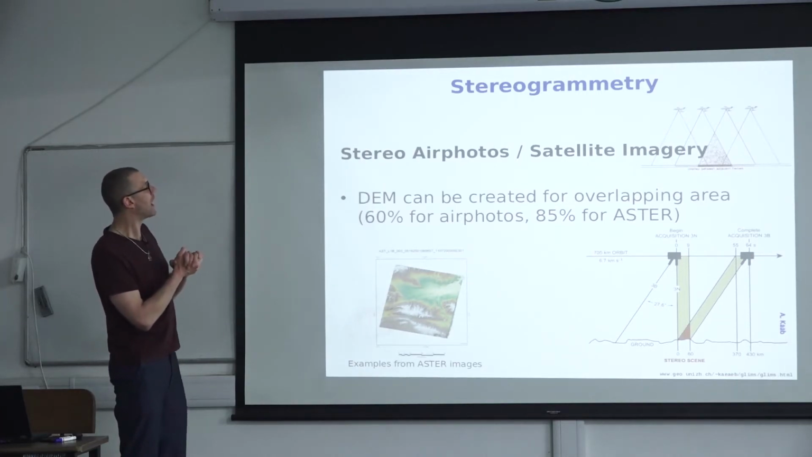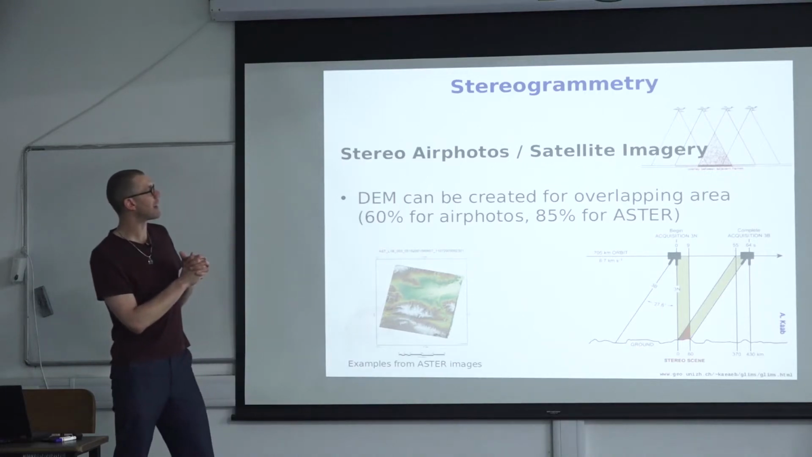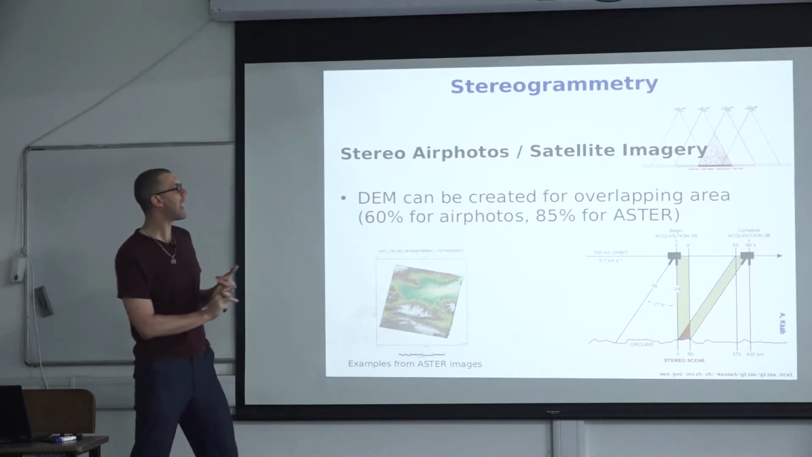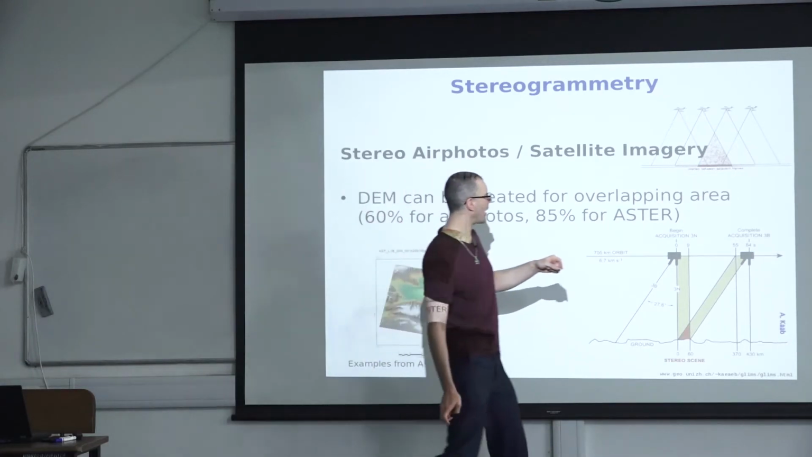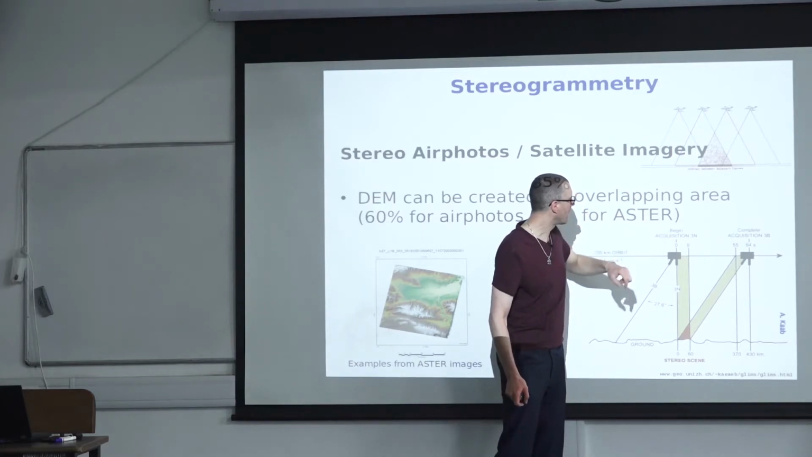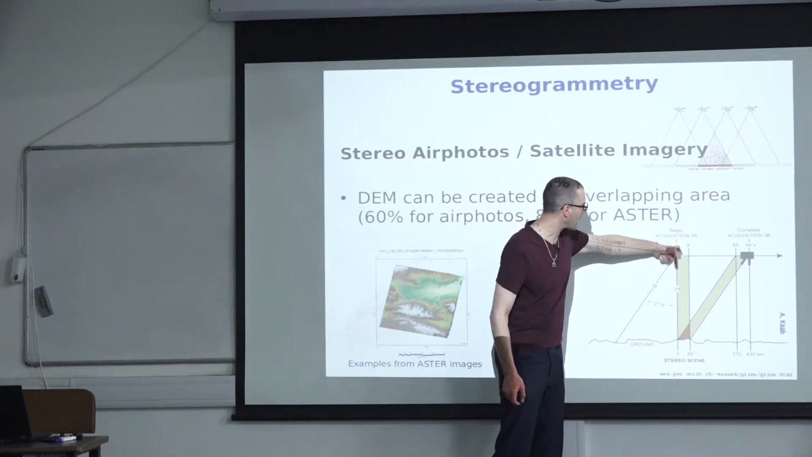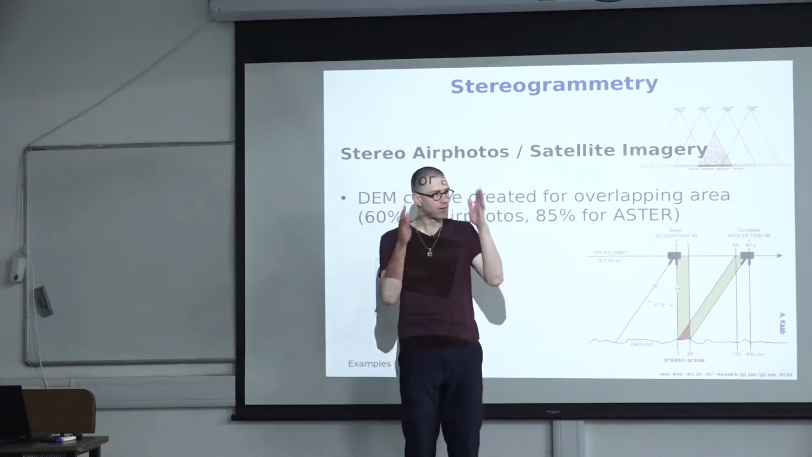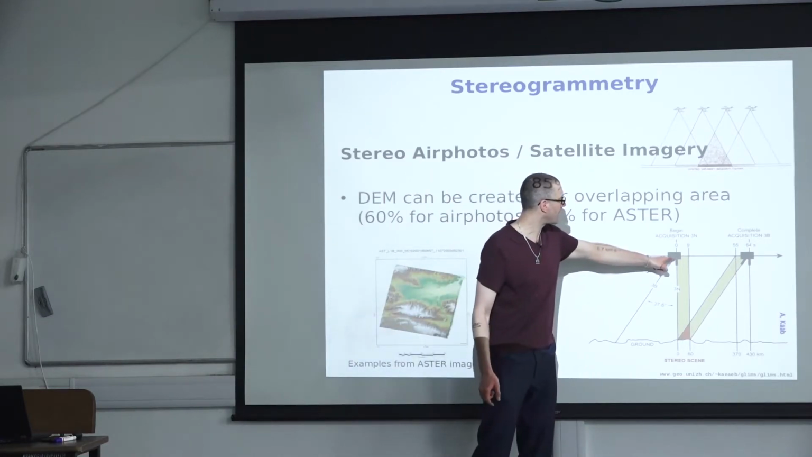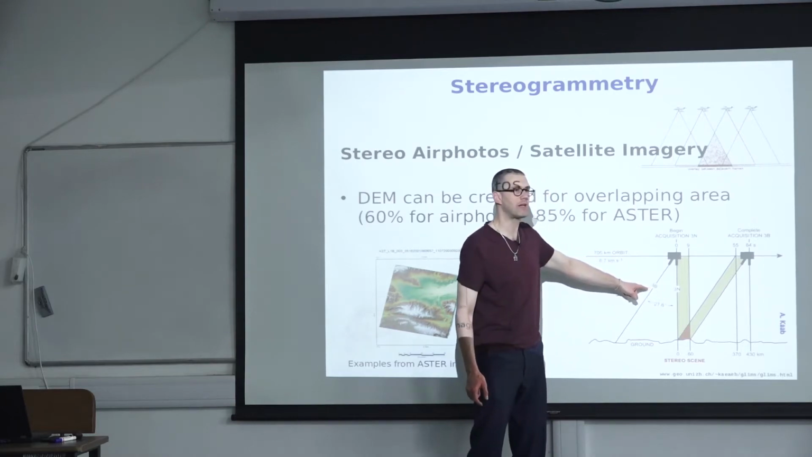And that's why I wanted to talk about this a little. One of the first publicly available satellites that allows you to do that is the ASTER satellite. And the ASTER satellite has a great capability to have two cameras in the red channel. One camera is pointing downward, you call that nadir, and another camera is pointing backward. You call that the 3N and the 3B channels.